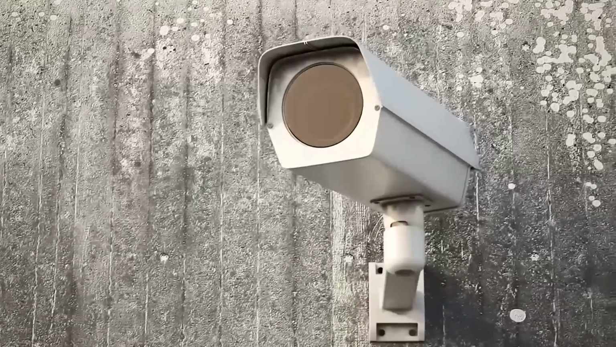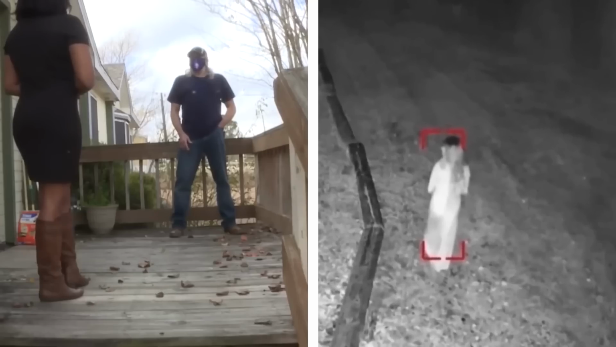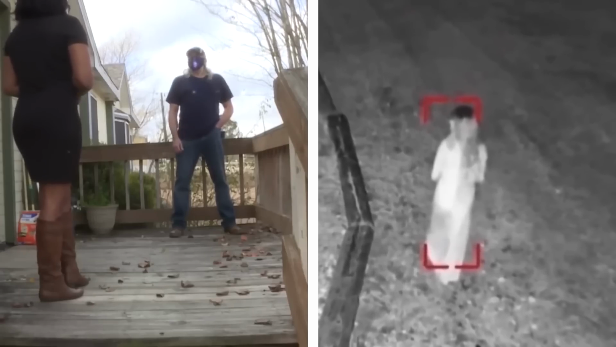A home security camera in Texas ended up recording a girl dressed in all white walking through the backyard. When the family saw it, they were all perplexed as the girl was not someone they knew or had ever seen. But then, who was it? A ghost? Or just someone pulling a prank?